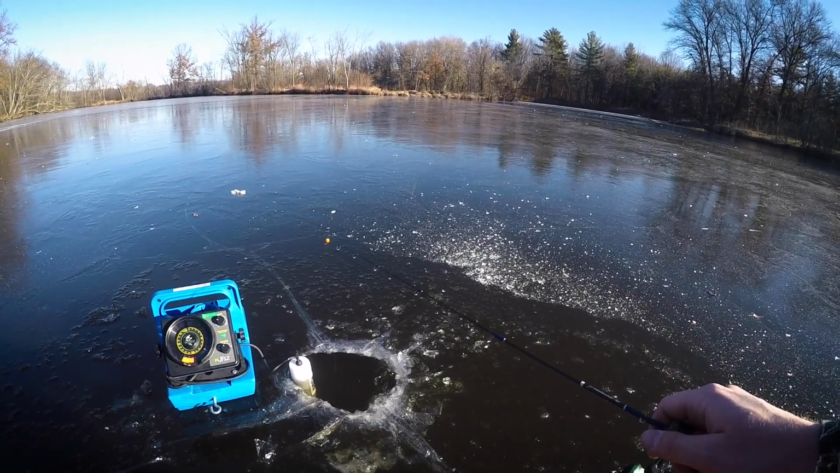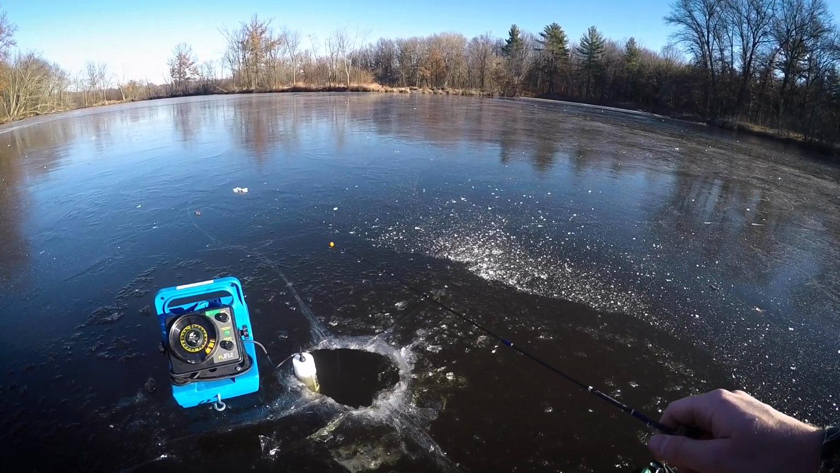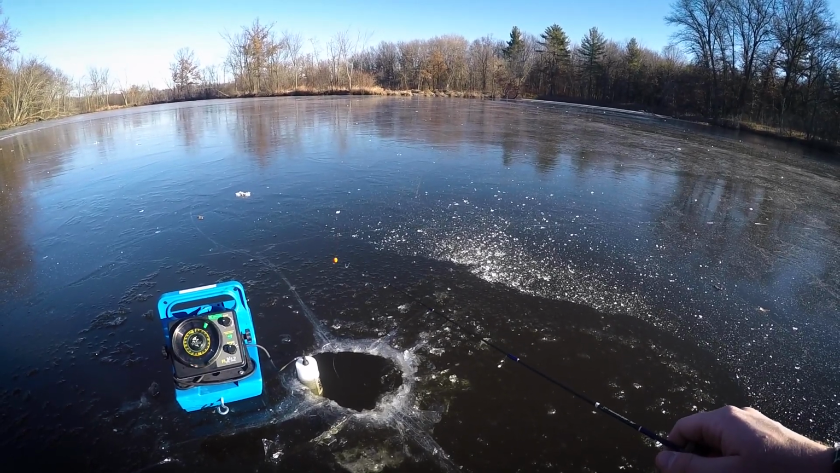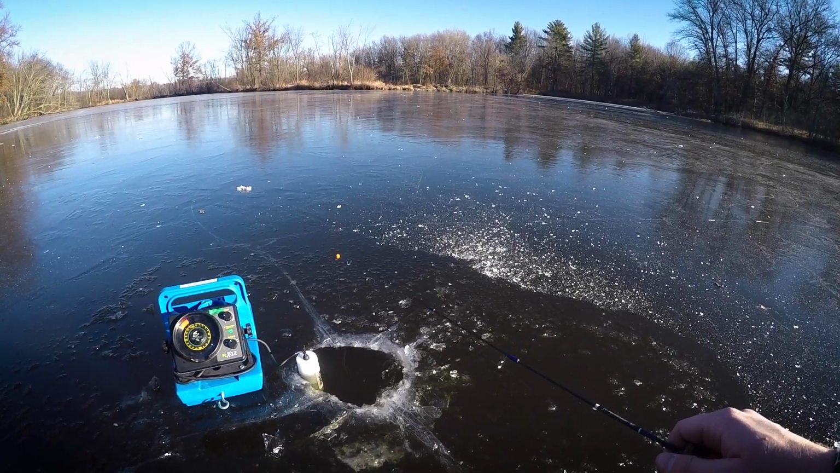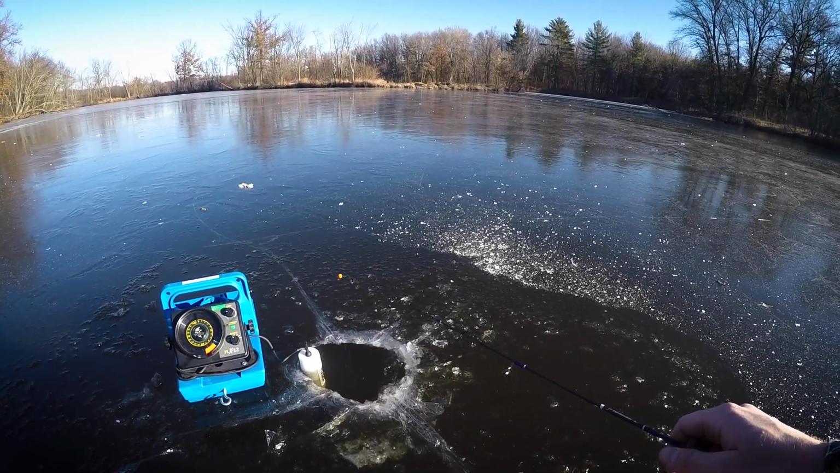Here, got 3 marks. Normally when you get 1 or 2 on the screen, you can get these fish to become a little competitive over your bait. But it doesn't seem like these fish are too active right now, so we might have to do a little work to catch these ones. But man, is that a big solid mark.